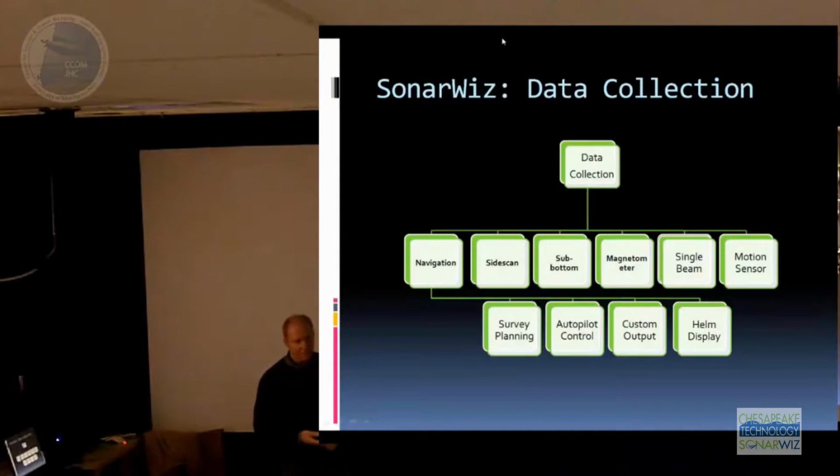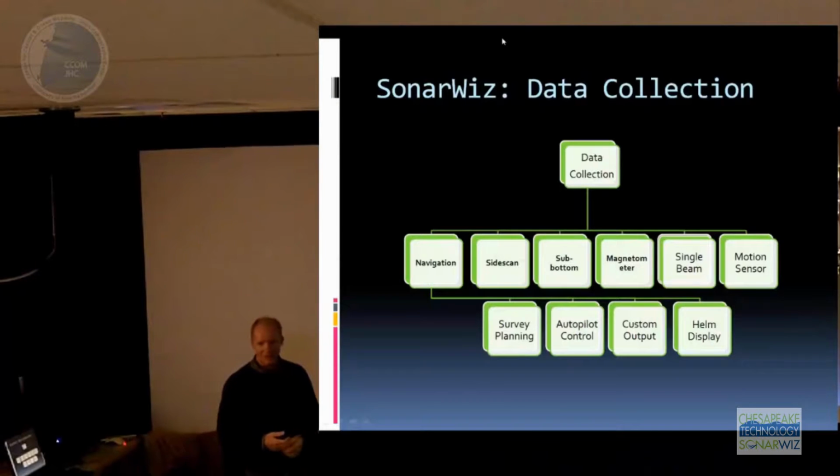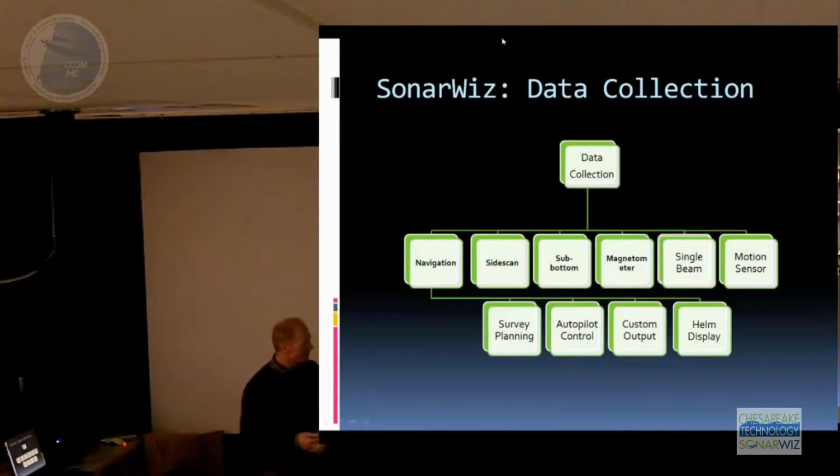So the EdgeTech, whatever they call it now, 3100 or Klein 3000 with the sub-bottom attachment, the older analog Geopulse systems, any analog system in fact will work. Magnetometers, the C-SPI and Geometrics. Let's see, single beam up there. We really don't do single beam very well. We collect the data, but we don't have a whole lot of processing for it. We don't have any kind of tide correction, but it's something that we're probably going to develop more.